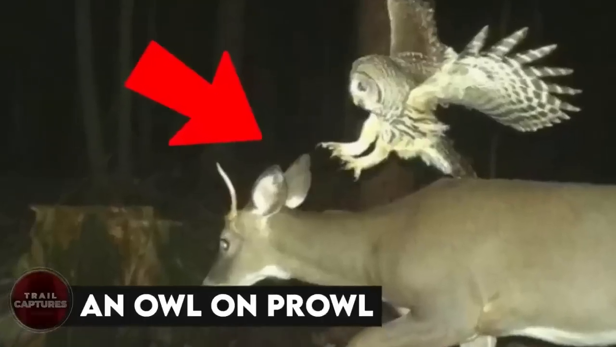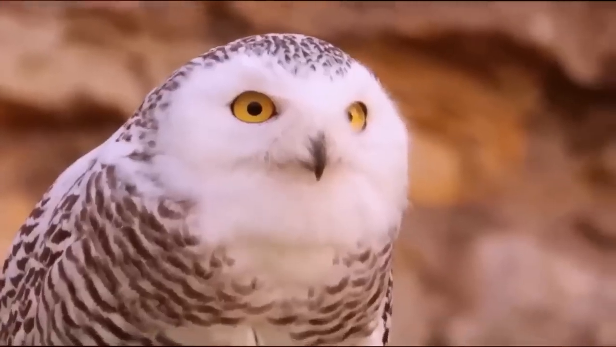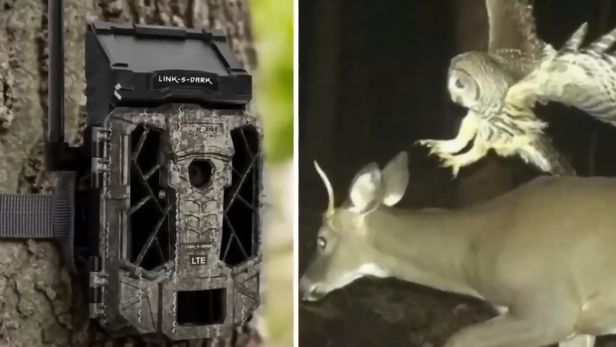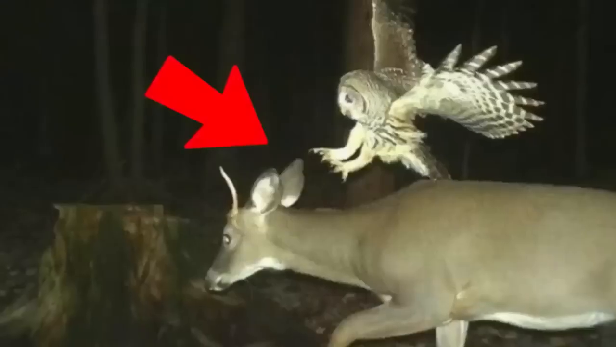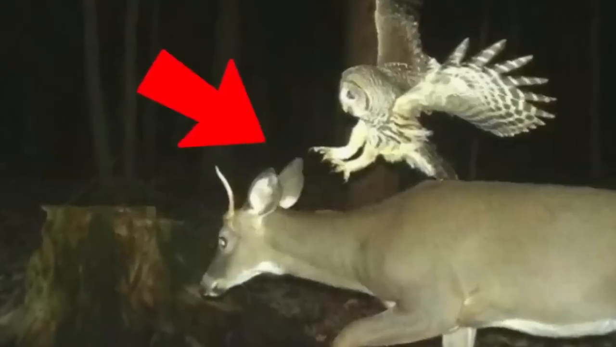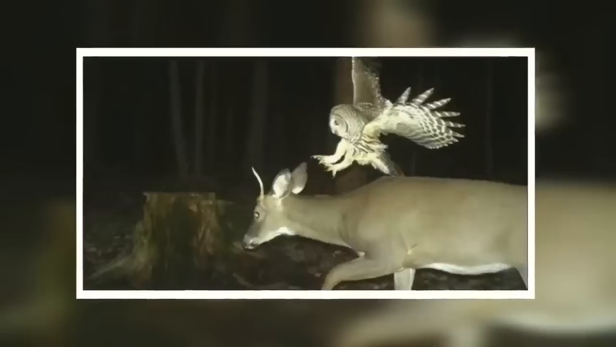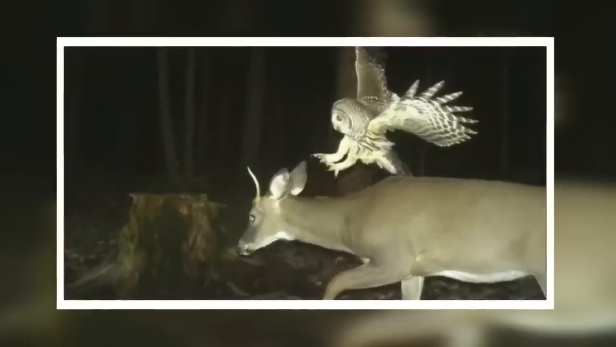An owl on prowl. They say owls are wise and peaceful, but as you can see on this trail camera footage, they can be fearless predators too. Take this owl, who was about to sink its sharp talons on the back of this poor, unsuspecting deer. The forest can be quite the battlefield, huh?